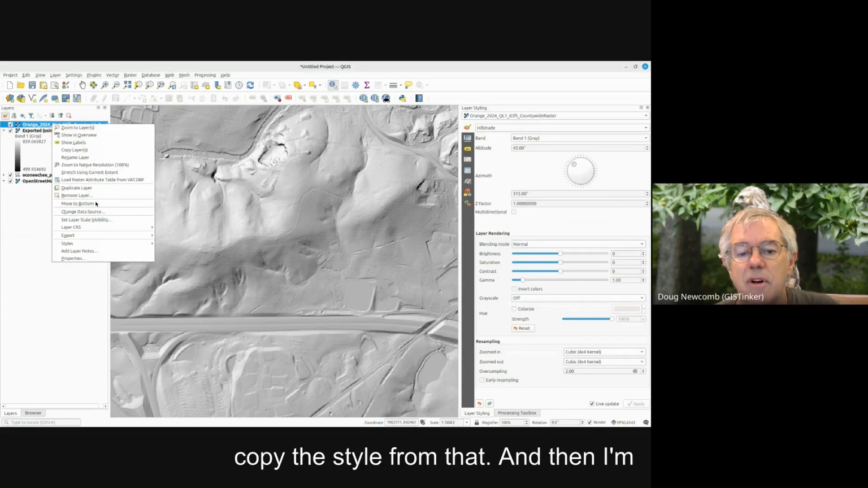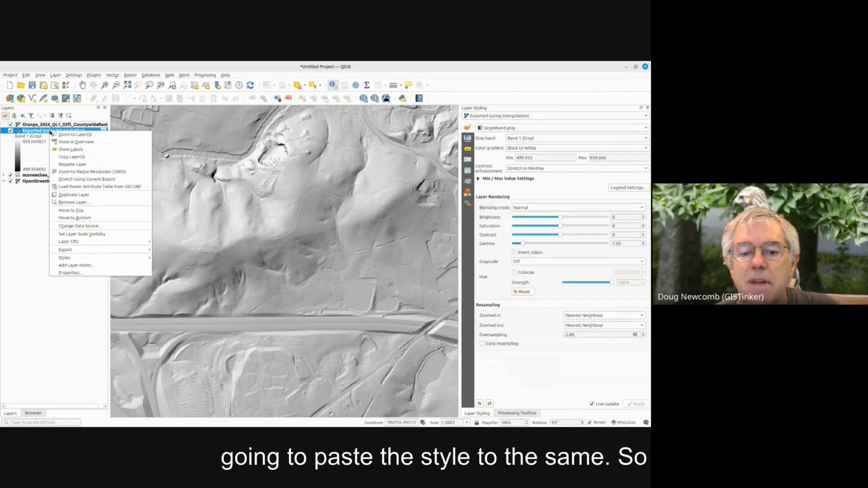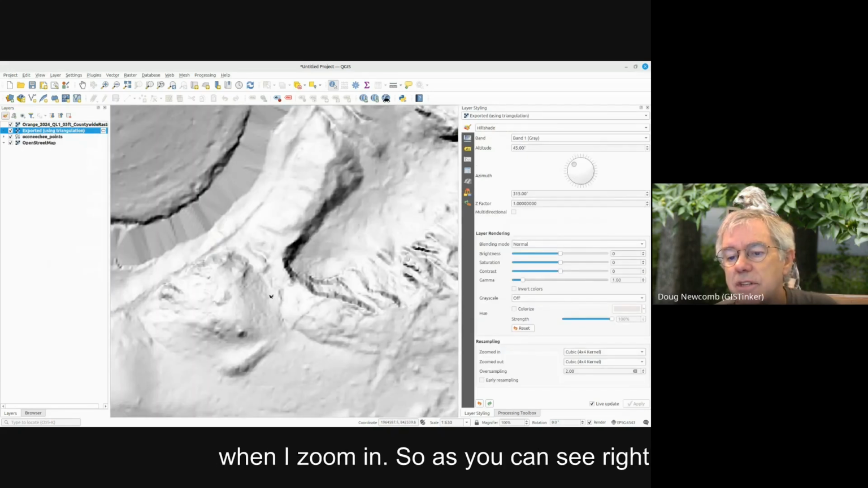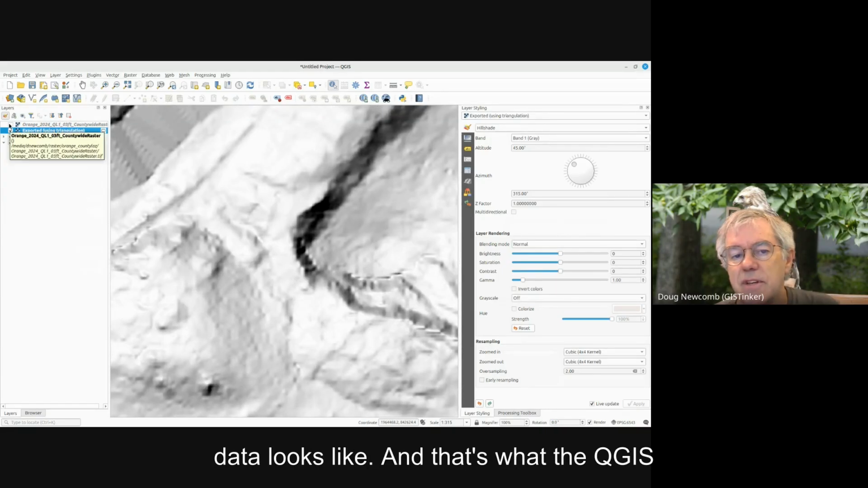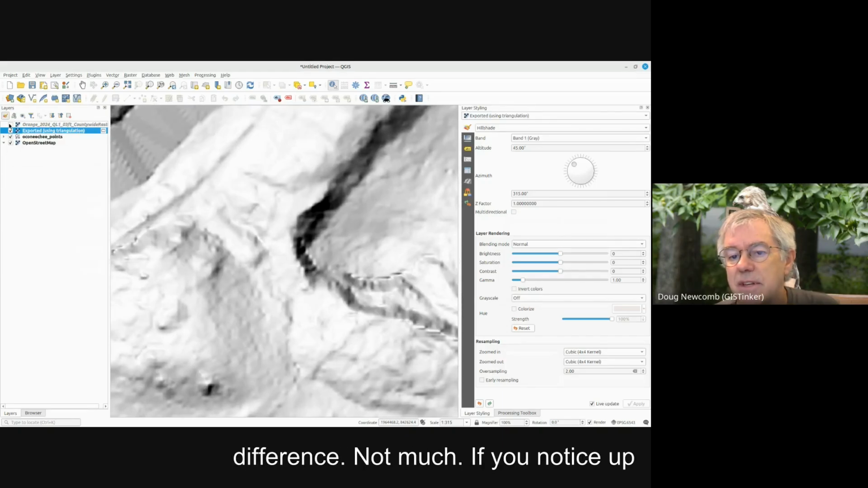And then I'm going to copy the style from that, and then I'm going to paste the style to the same, so they're going to look exactly the same when I zoom in. So as you can see right here, this is what the state's database data looks like. And that's what the QGIS version looks like. Just a little bit of difference, not much.